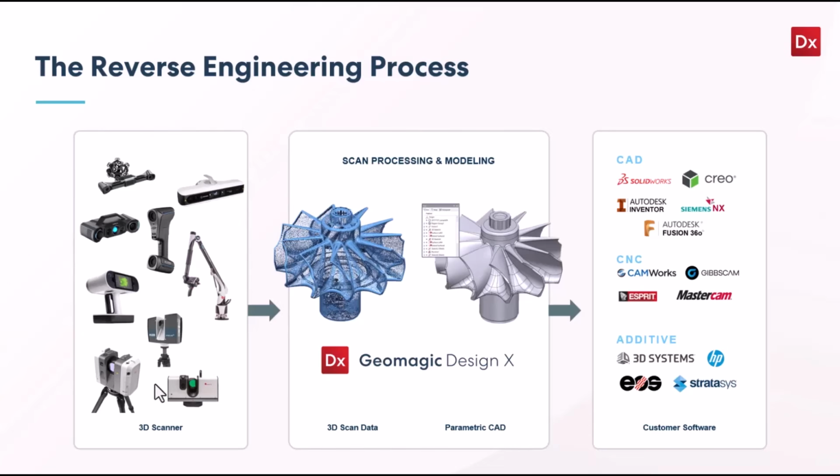Enter Design X. We created this software that is a parametric CAD modeling kernel with a 3D scan kernel all in one space. We take this data, do the heavy lifting, and then extract model information and output it in different sources like you see on the right hand side.